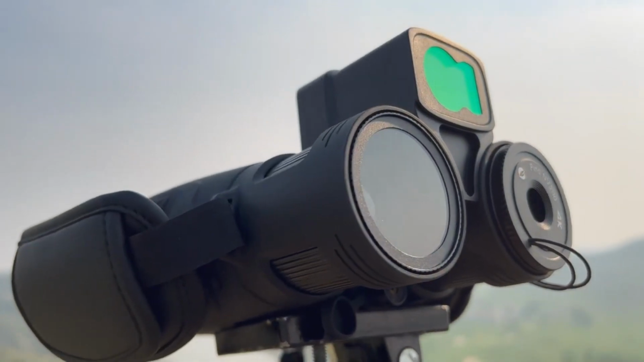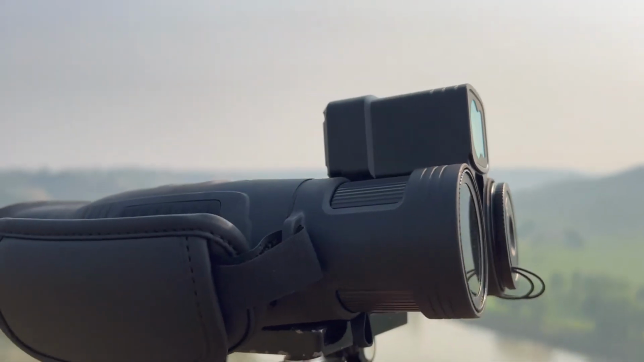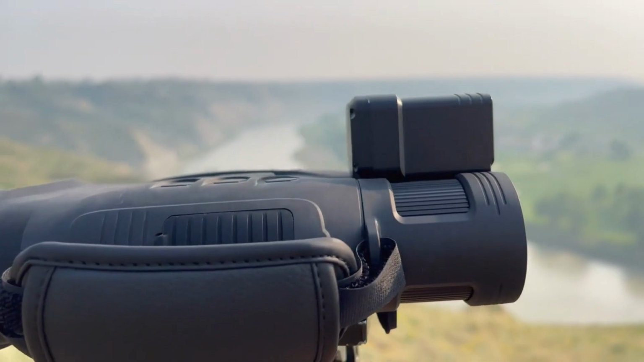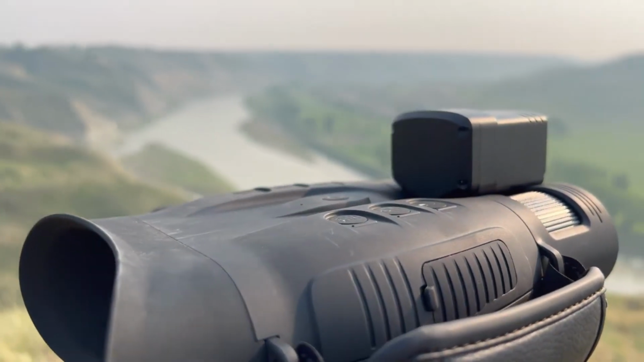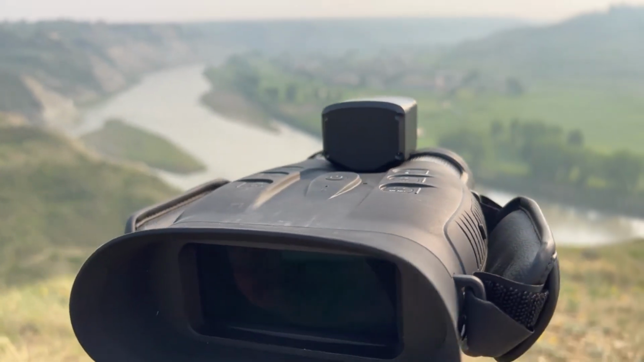A little bit more in depth. Now, unfortunately, I could not get any night vision coverage during this time because I just did not have the ability to stay beyond daylight hours, but it was able to get some really good footage of this golf course that we're going to look at.